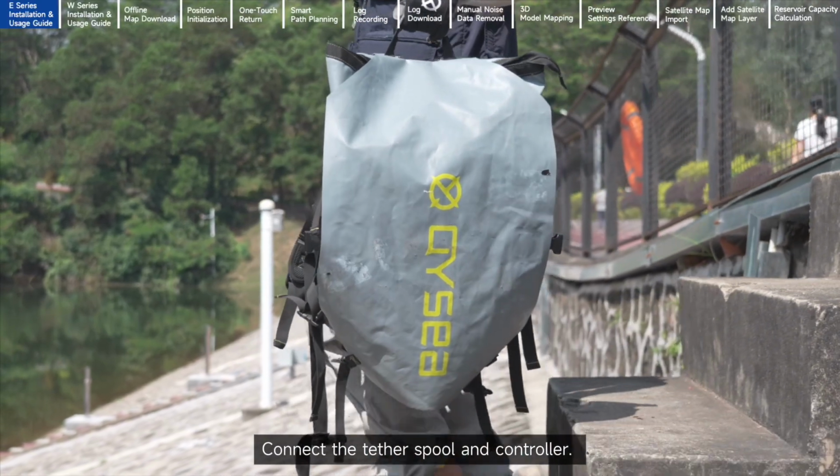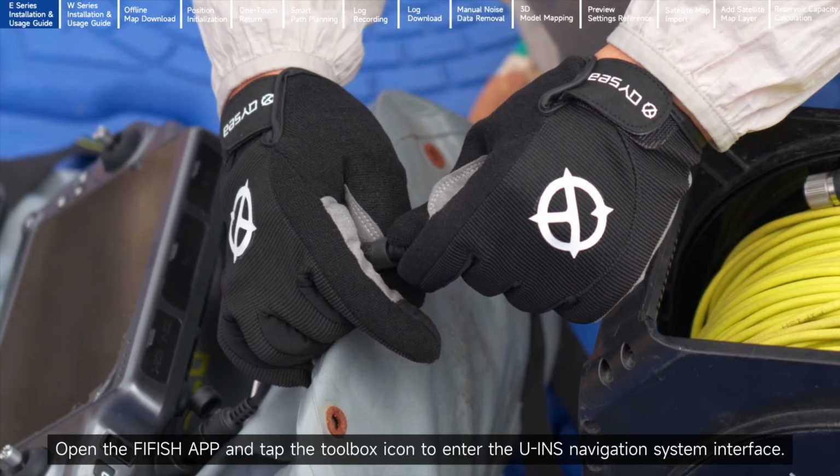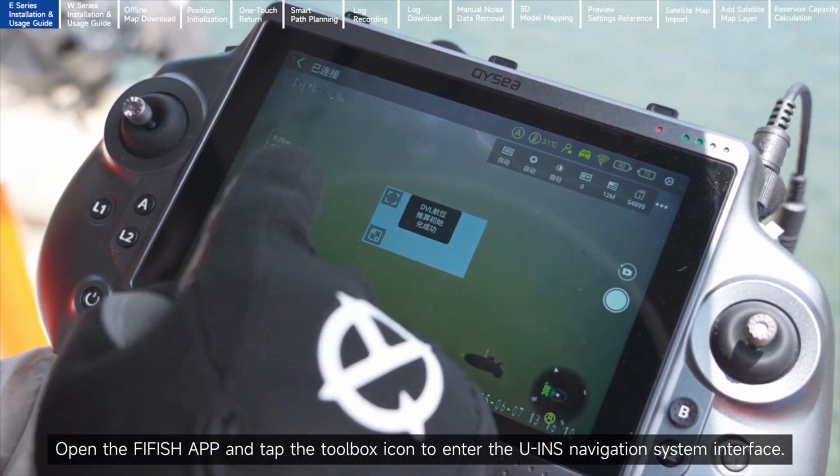Connect the tether spool and controller. Power on the controller and ROV. Open the FIFISH app and tap the toolbox icon to enter the UN's navigation system interface.